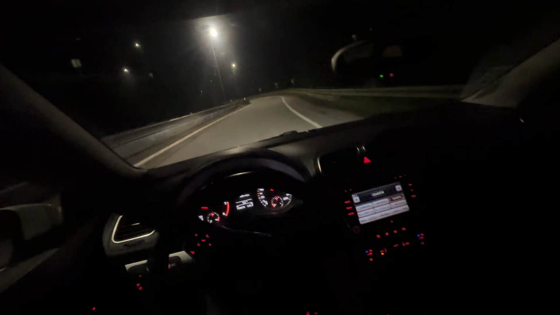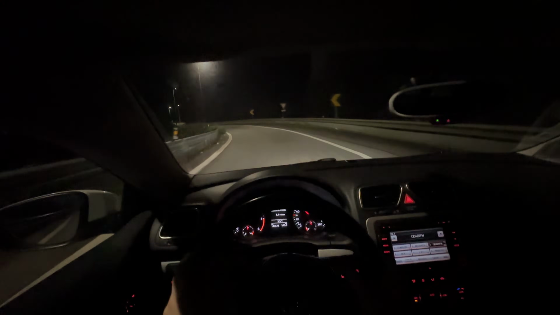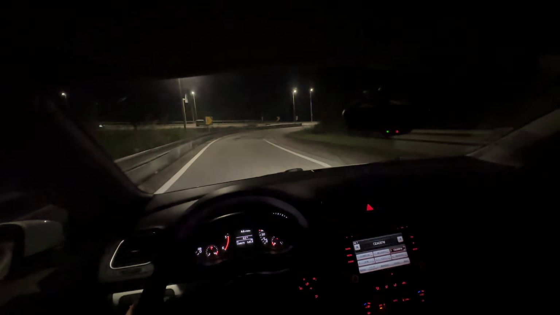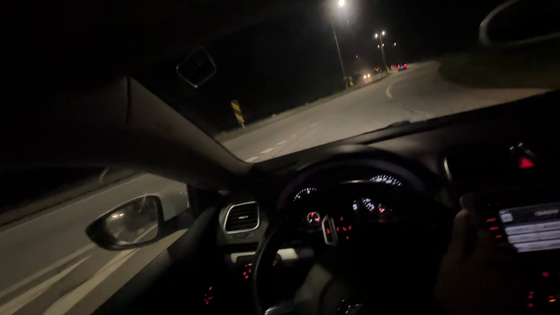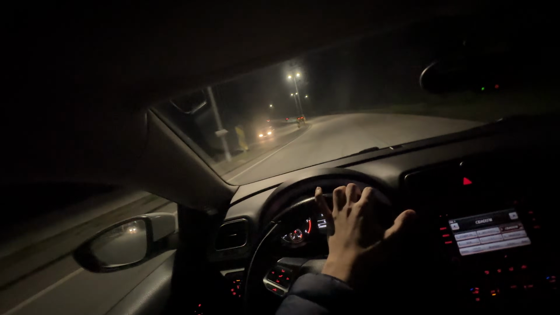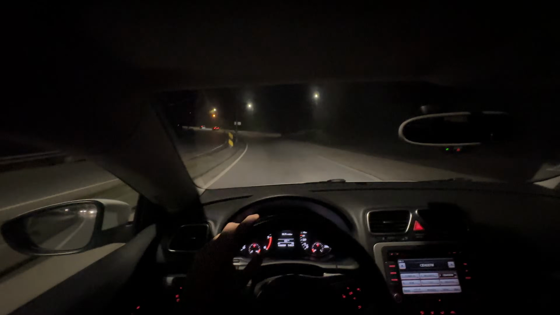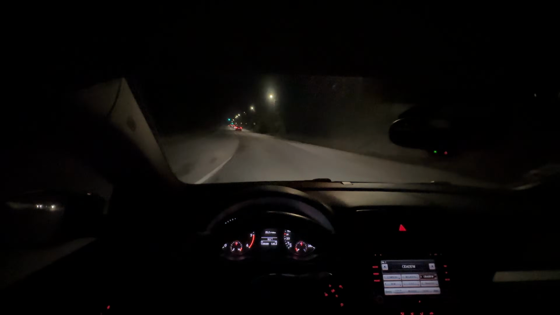Yeah, guys, this is what I mean. This car is just fun. And I like 5.1 liters per 100 on average. Oh shit, there was a big asshole there. Second gear and disappear. Whee! I'm not even full throttle. Man, oh man, this feels good.